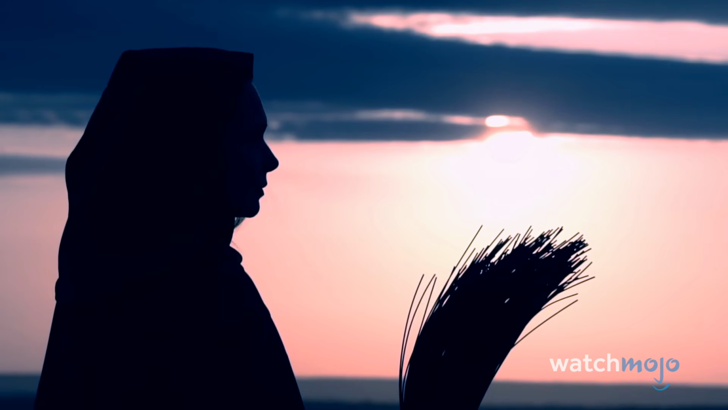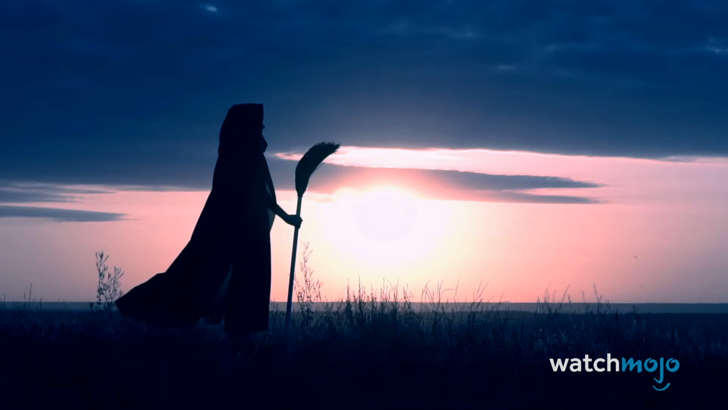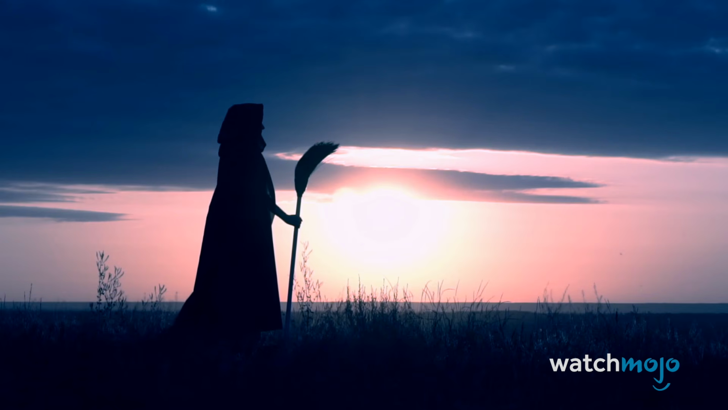Could this be proof of the occult presence in the forest under the cover of darkness? Or is it a simple Photoshop job to mess with us? Let us know your thoughts below.